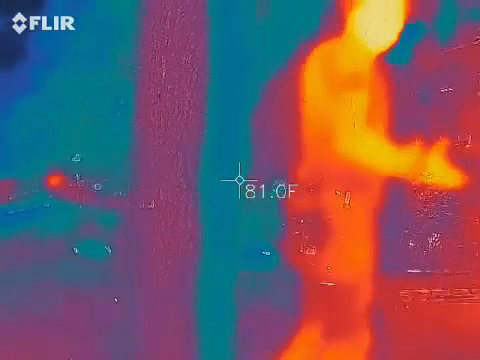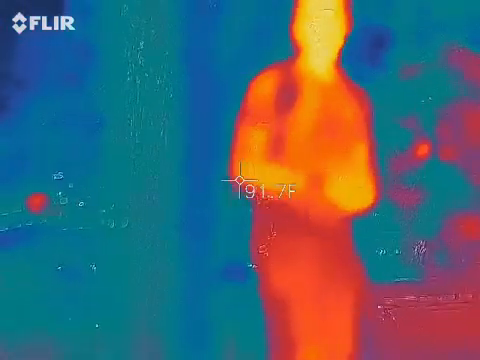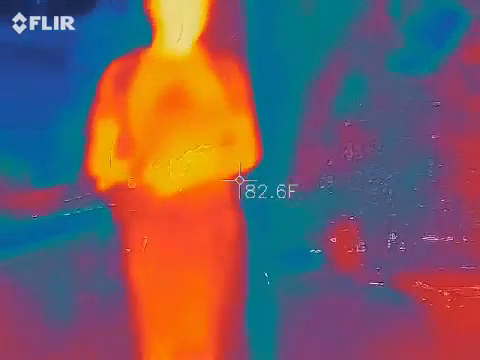One last thing I'm going to point out before we go do our last investigation. You guys all see the burning gas lamp off in the distance? Yeah. That's somebody's house. Don't go in his backyard. He gets mad.